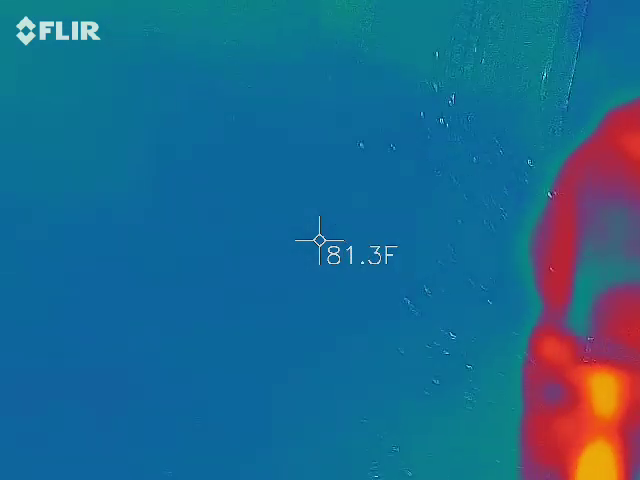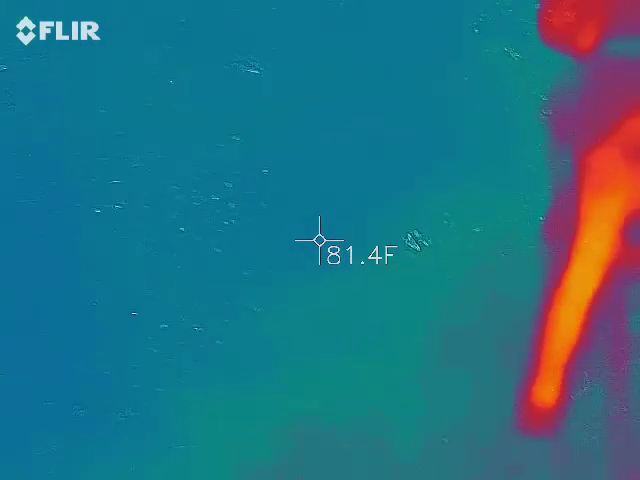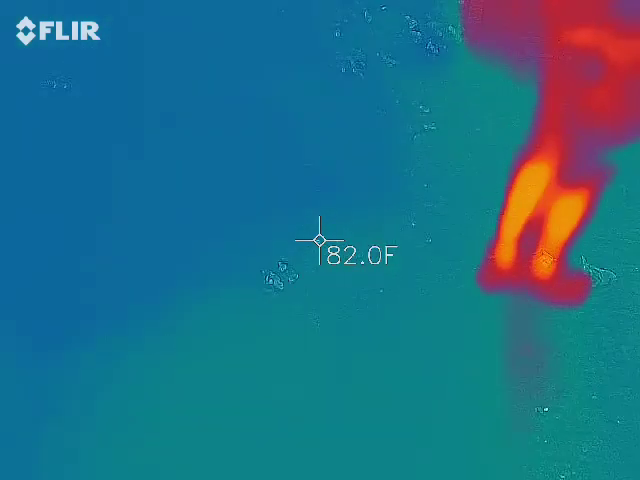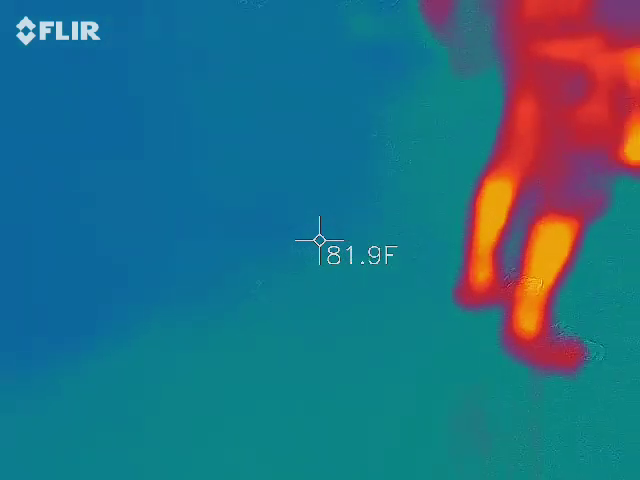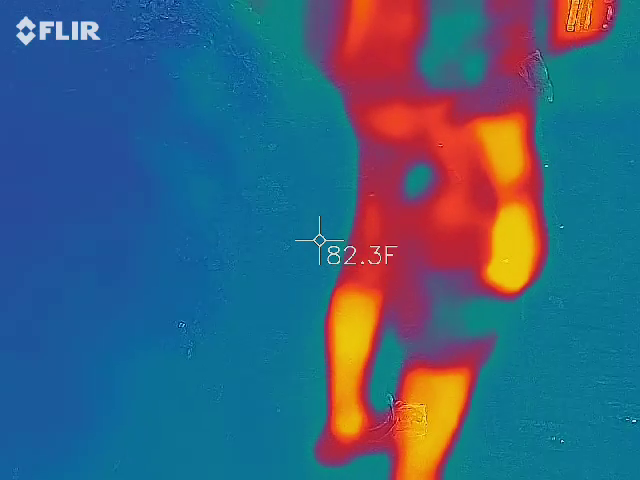There's more fingerprints right here. There's a full handprint right there. 1670. Really long.